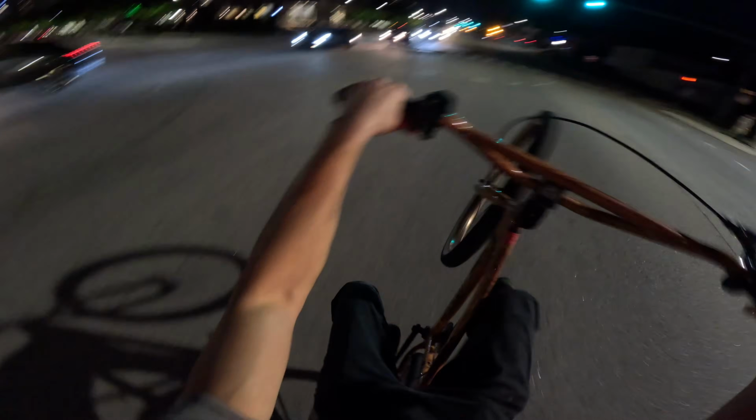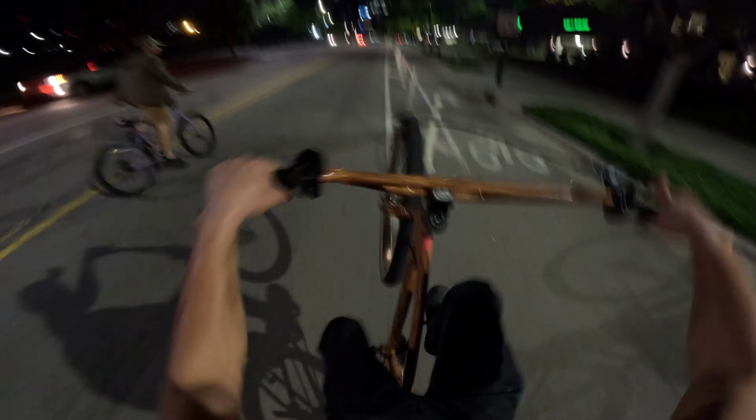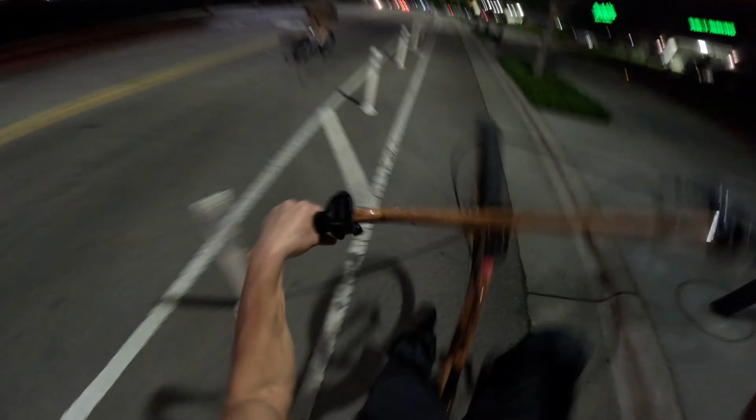No, my phone. You didn't see that? Nah, you ain't see nothing. CGI. I'll take it in. Oh shit. Wait. Nope.